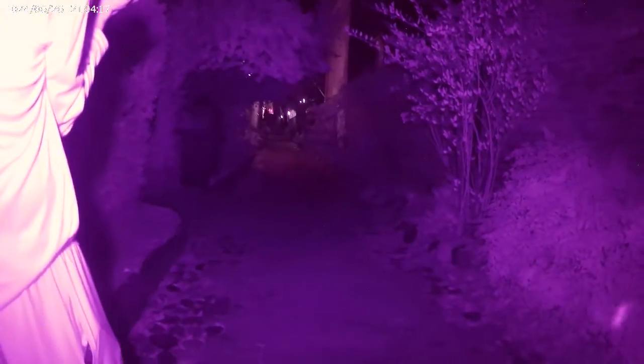He's making his own. I'm also making sure that we're not getting random tourists walking through here too.